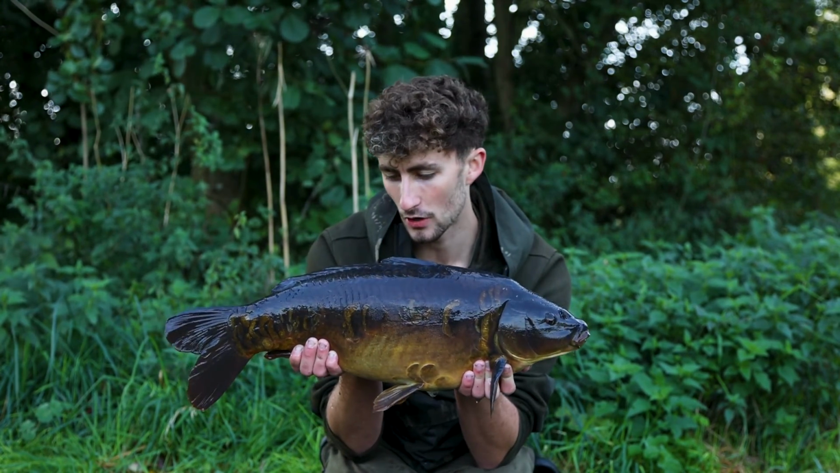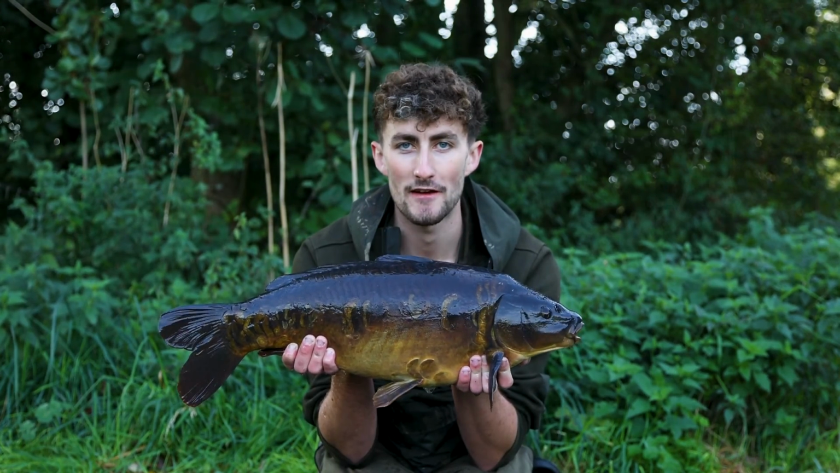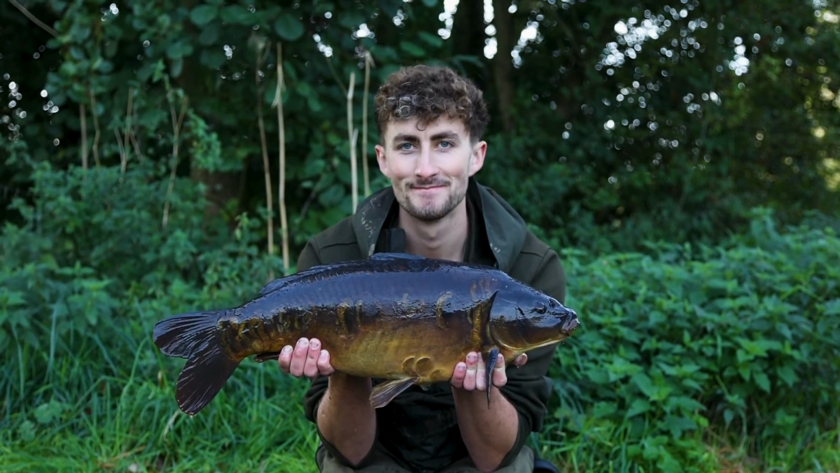But yeah, lovely little carp, and shows if you use the Deeper to your advantage, you'll definitely get more carp on the bank.